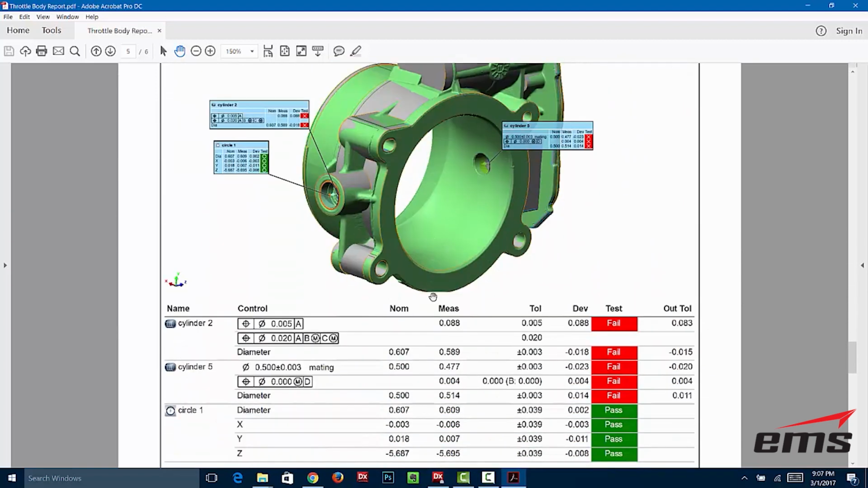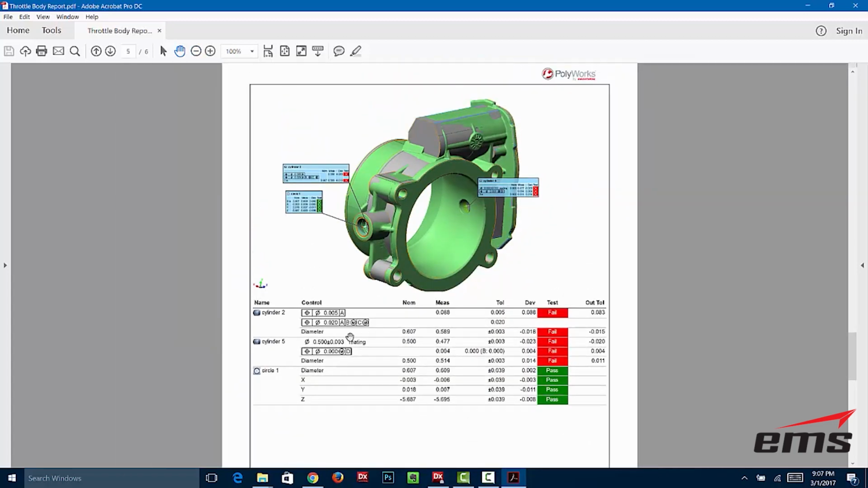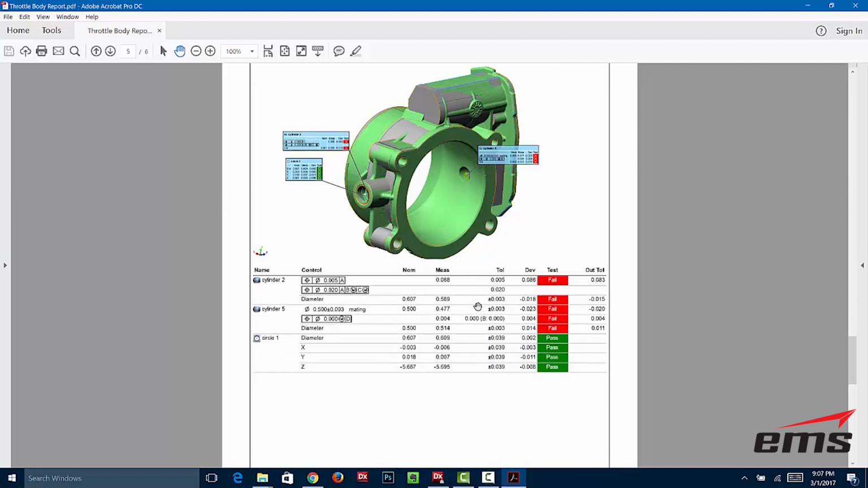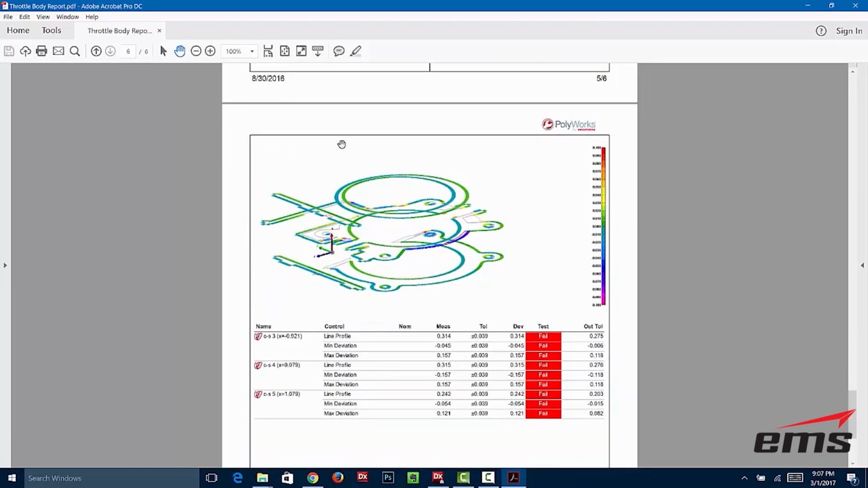You just build your inspection report based off your drawing, and you may scan 10 different parts. You could have the PolyWorks software automatically import each set of scan data, run the report, and save the report. You can save the report as a PDF, or as an Excel spreadsheet, different methods so that you can use the data for other downstream applications. But you basically run an inspection report on each part to see if it passes or fails.